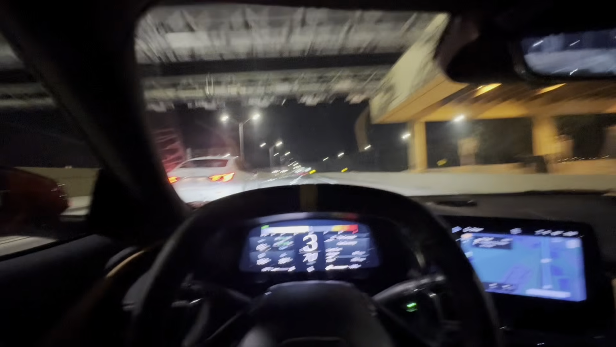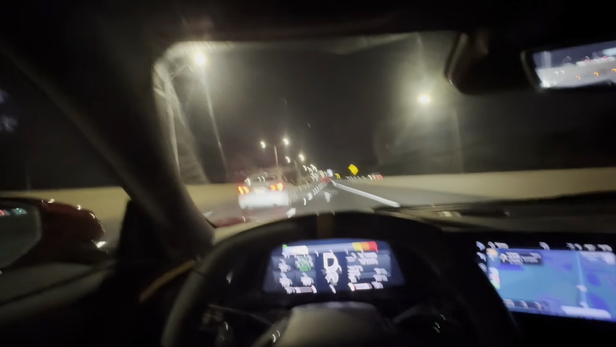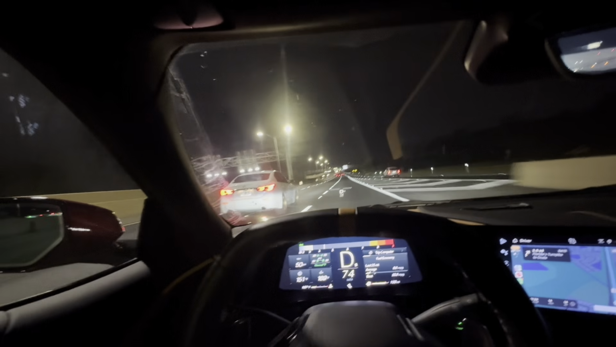I need a car wash so bad. It literally was just raining. Now I got all this, I don't even know what you call that, bro. The windows are just dirty. Windows are literally just dirty right now.